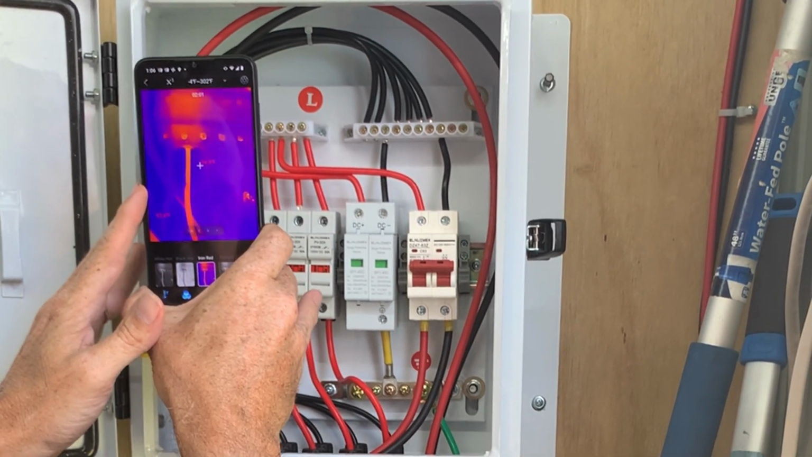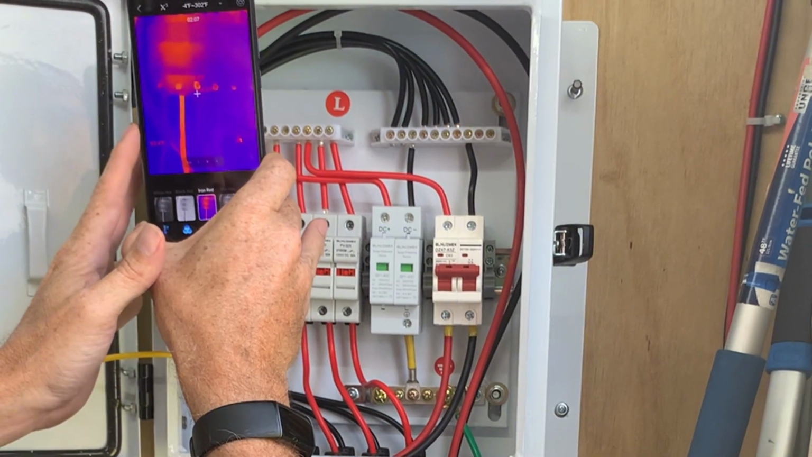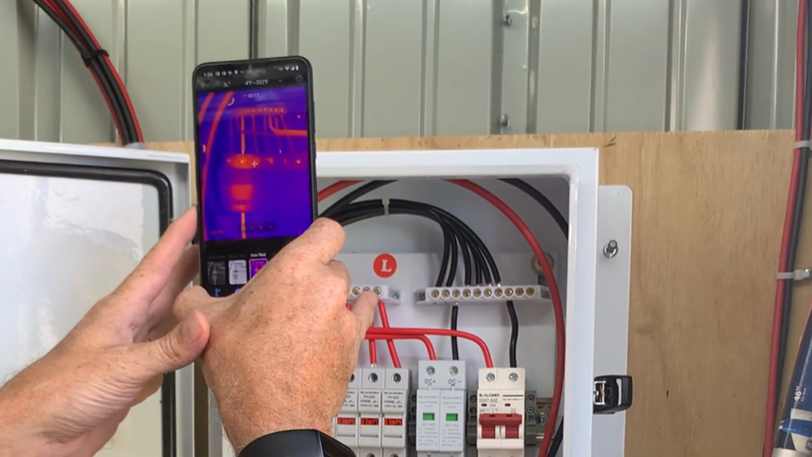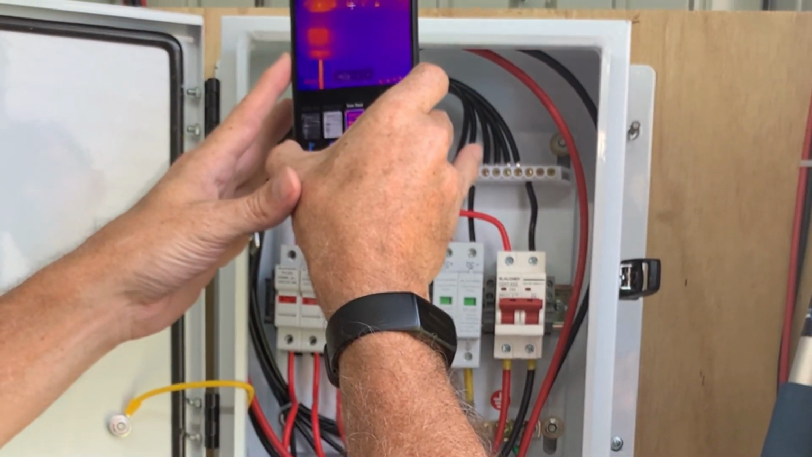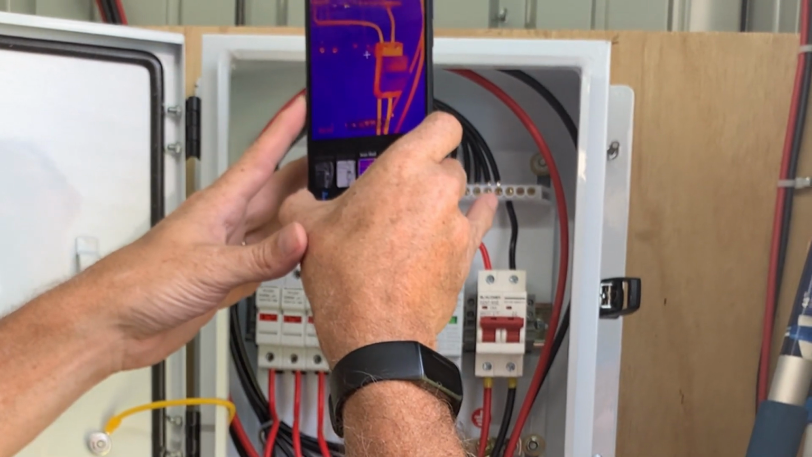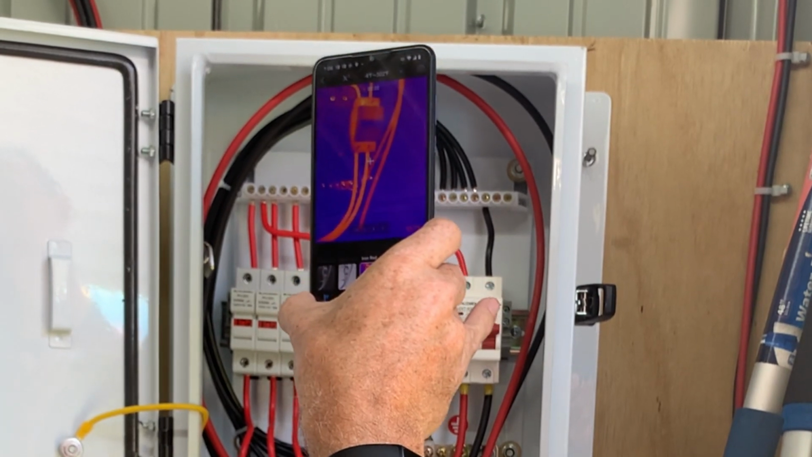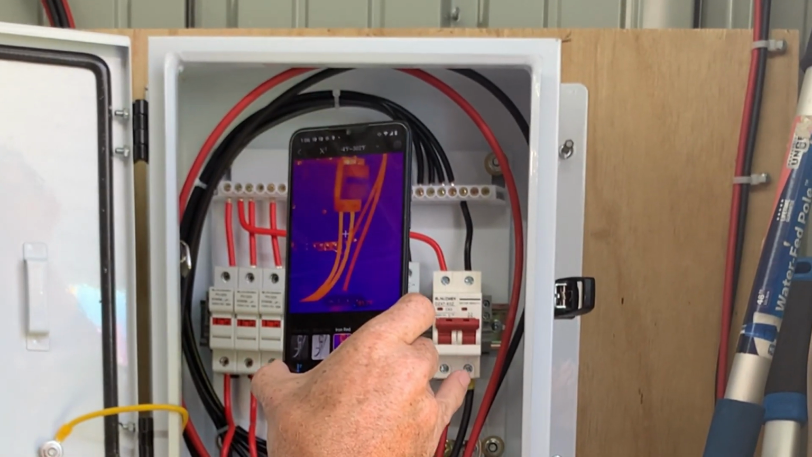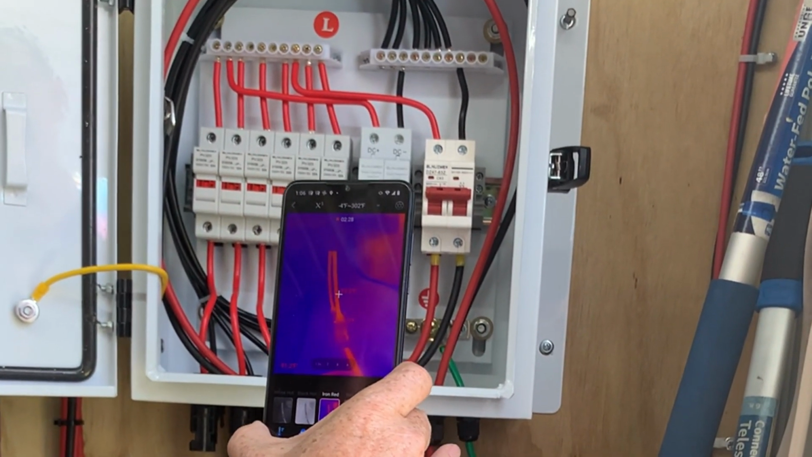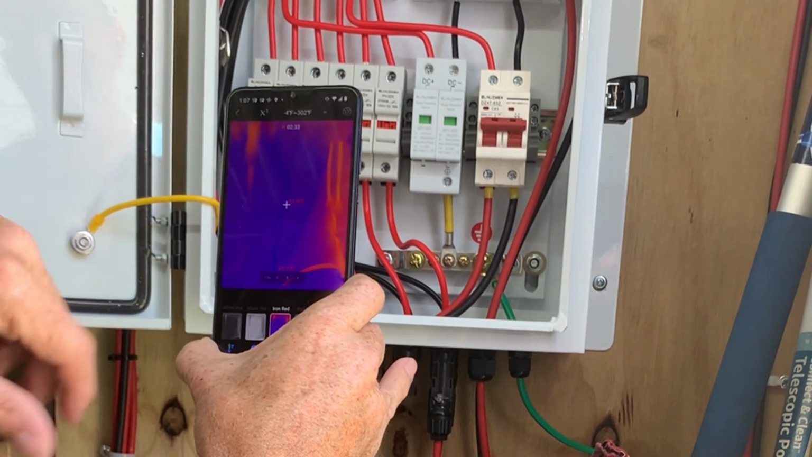So that is fantastic, that you can see from the quality of this camera, the change of the color schemes like that and get some real detail of, is there anything here that's overly hot? And even the hottest item on the screen here is only 100 degrees, and it is a good 90 degrees outside. So none of that is really a surprise, and it looks like we have a pretty successful review of this and nothing problematic here. So we will move on to the next.